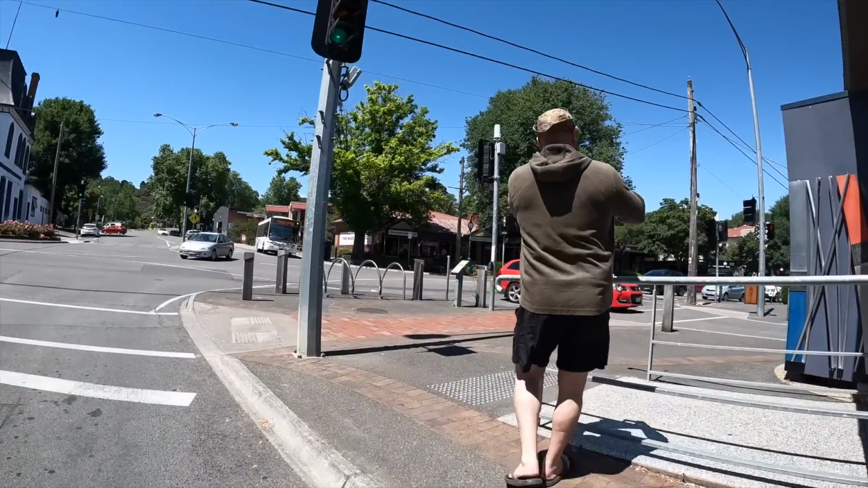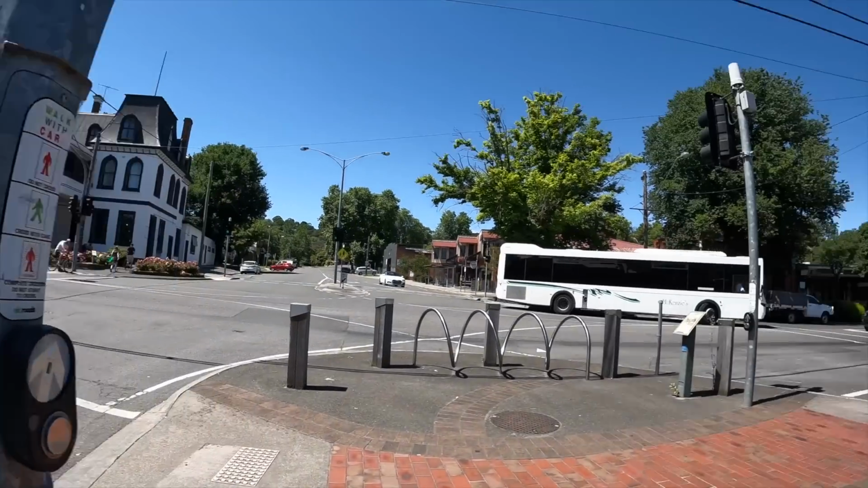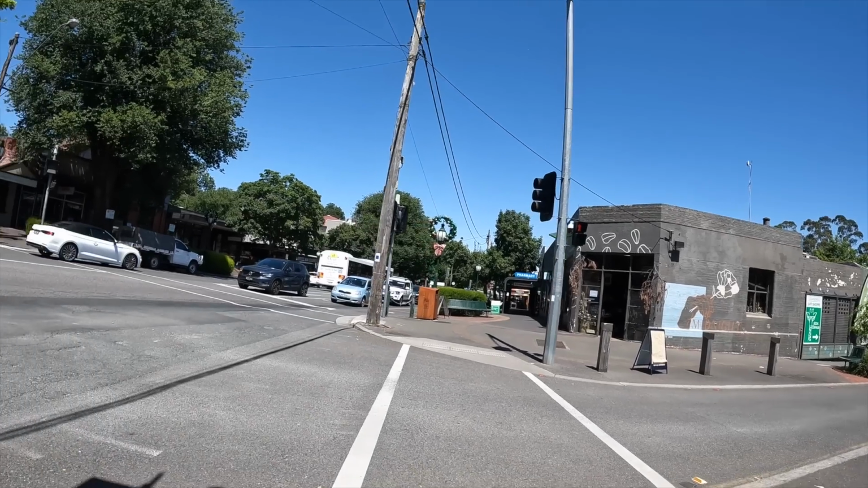So this is the intersection of Green Street and the Maroondah Highway. You've got the Grand Hotel in the corner there. It looks like the camera which was caught is just there.